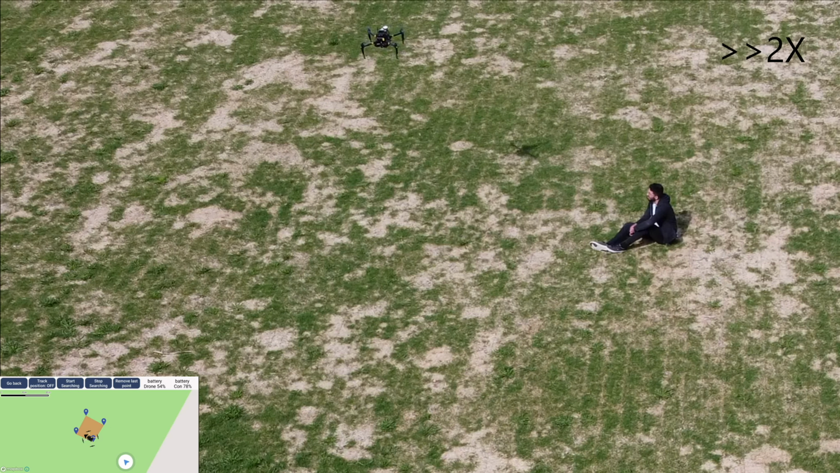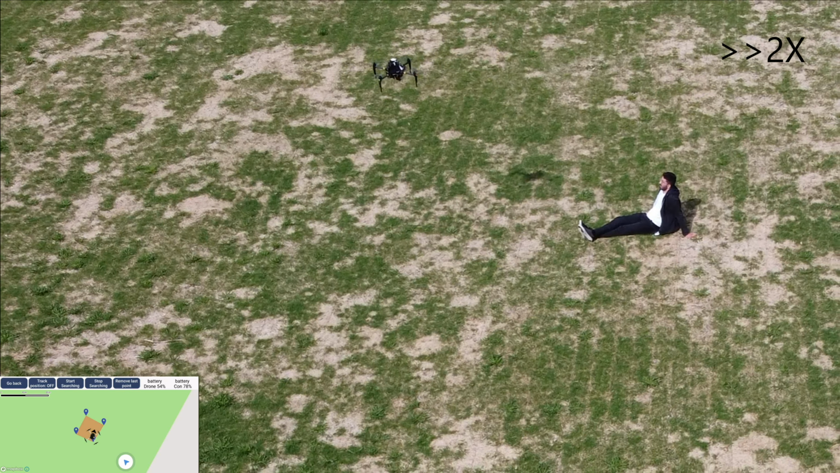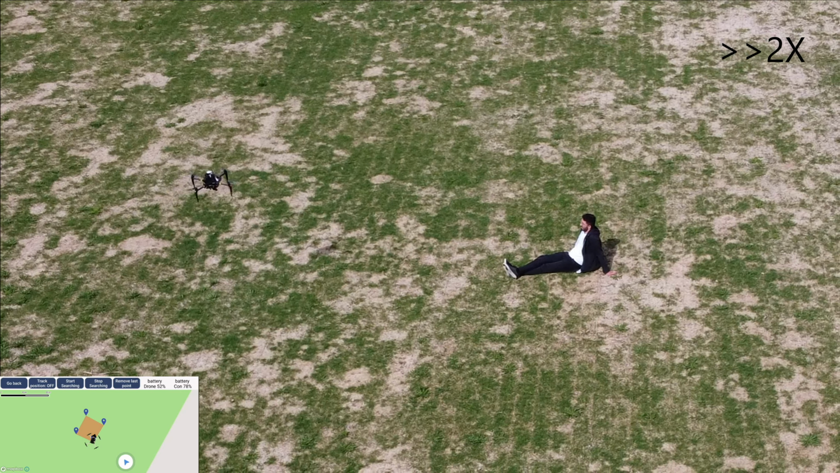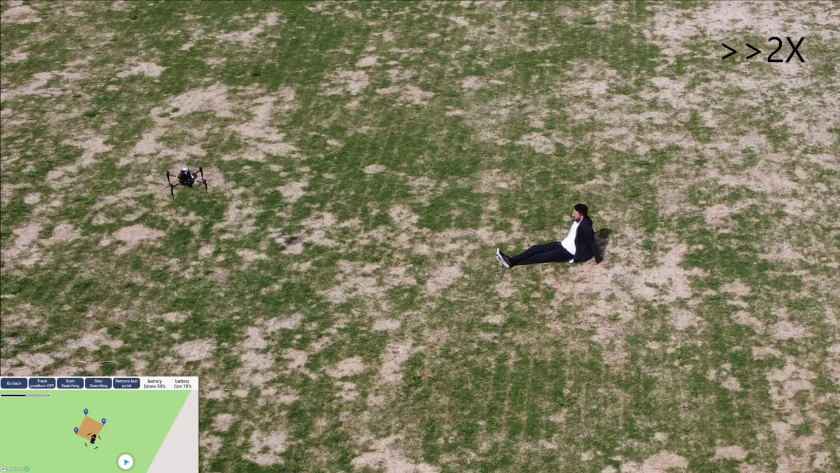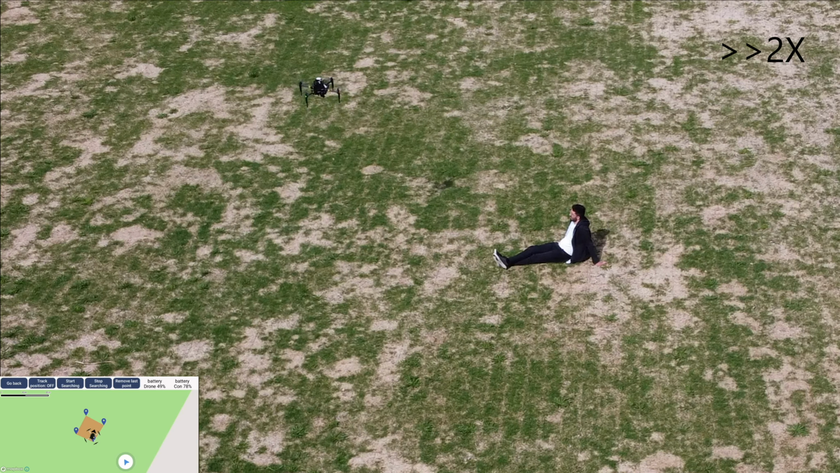If the thermal camera does detect body temperature, the drone will drop down and look with an RGB camera to verify it is a person and not just an animal. If it did not find a person, it will just go back and continue its search.